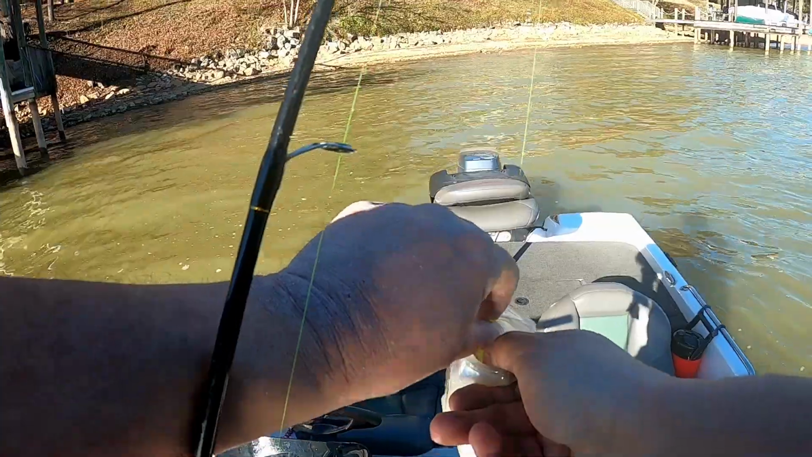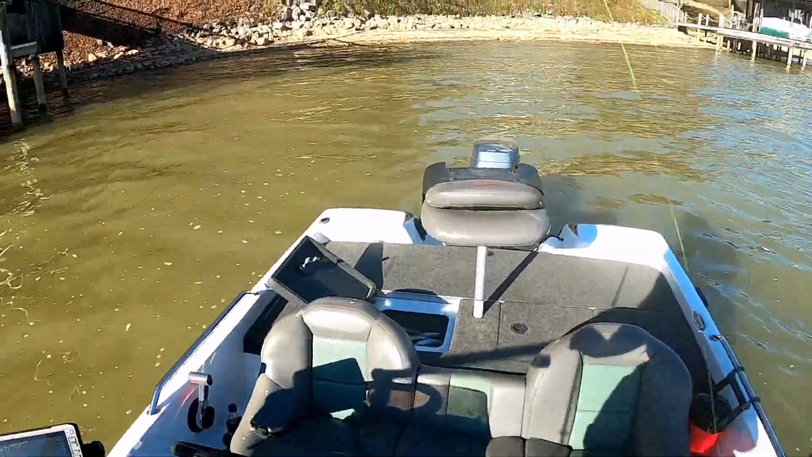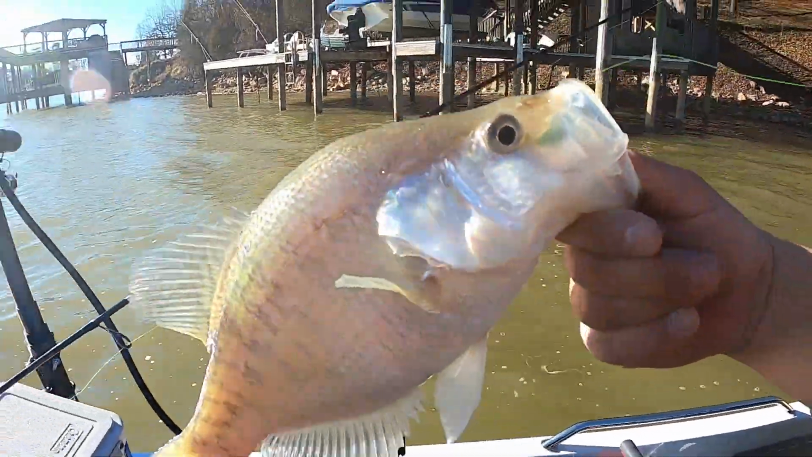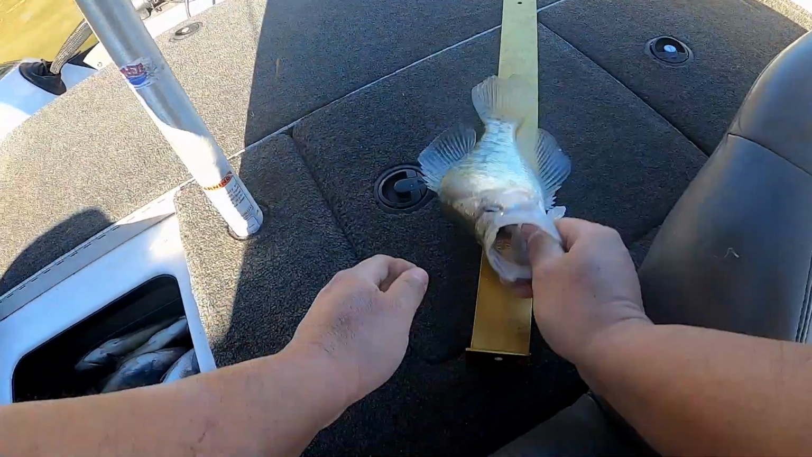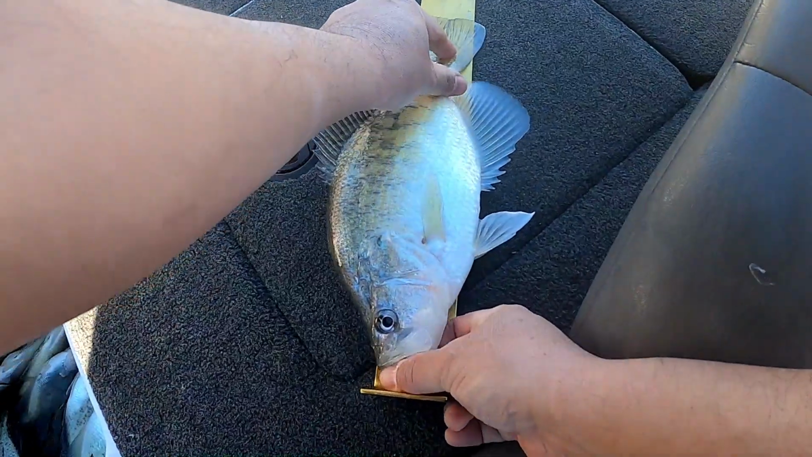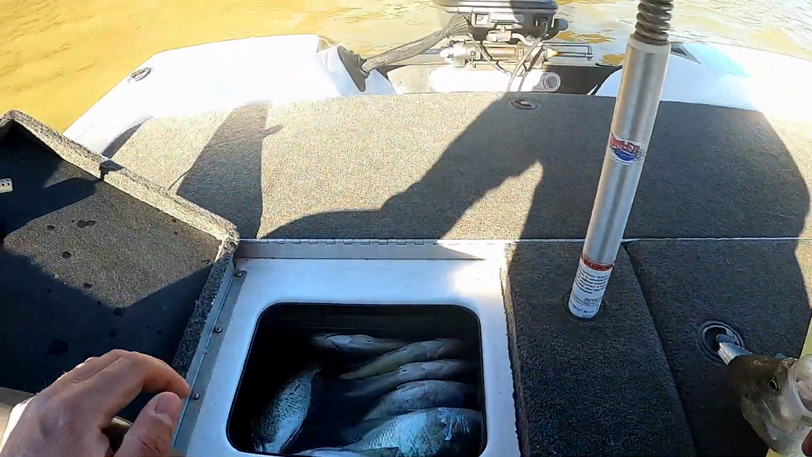So I switched trees and forgot to turn my camera back on. But got a nice one here, and there are about 4 more marks like that. So, 12.5. Split the difference. Well, right at 12. A little over 12.